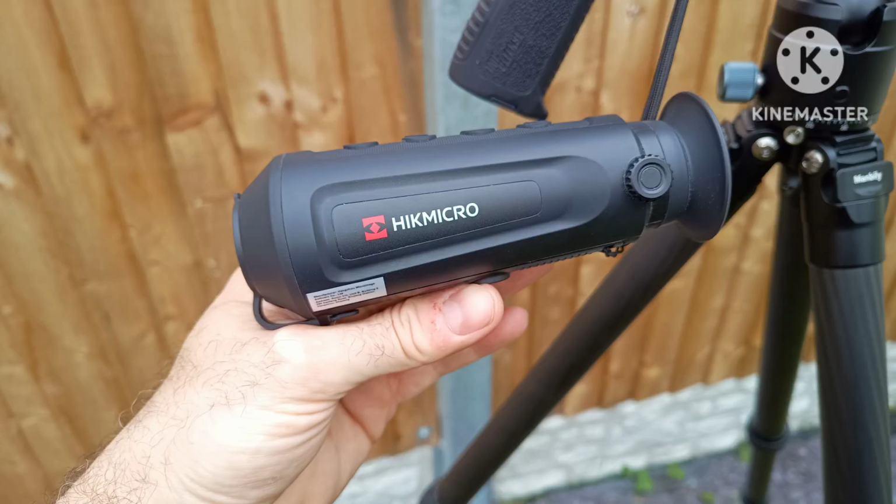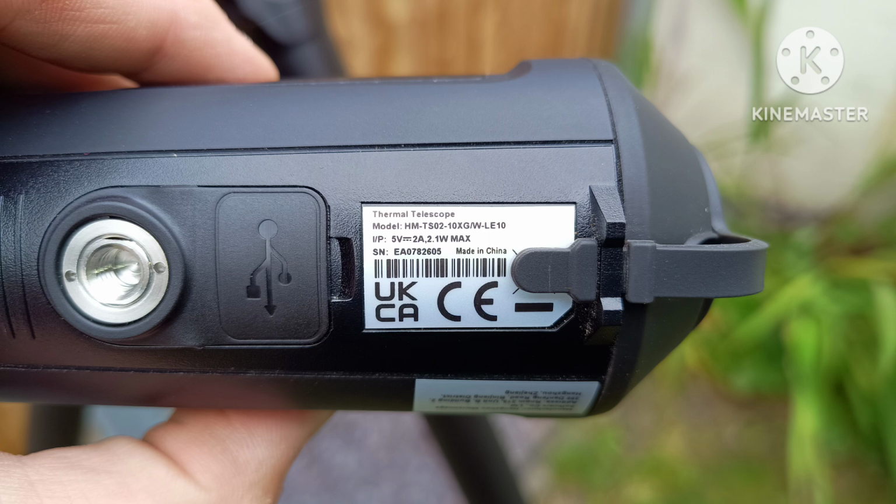Right, I'll talk about the next bit of equipment. Okay, so that thermal spotter, that Hikmicro LE10, I think it's a Lynx model. What do I think of that? Right, okay, my first experience using a thermal for hunting, I'm not 100% taken on it. I think for 550 quid, that's a lot of money for something that I didn't think performed that well.